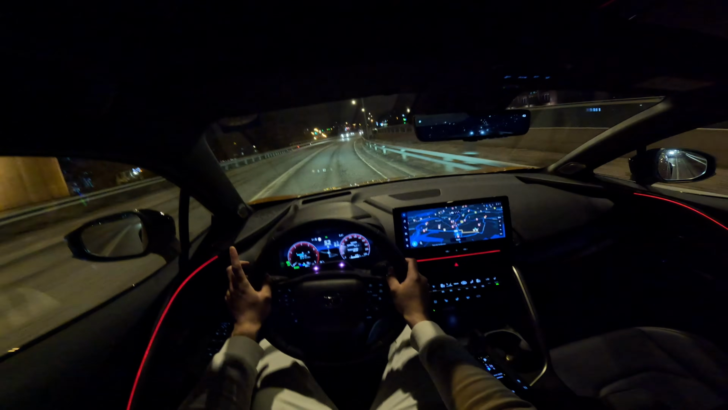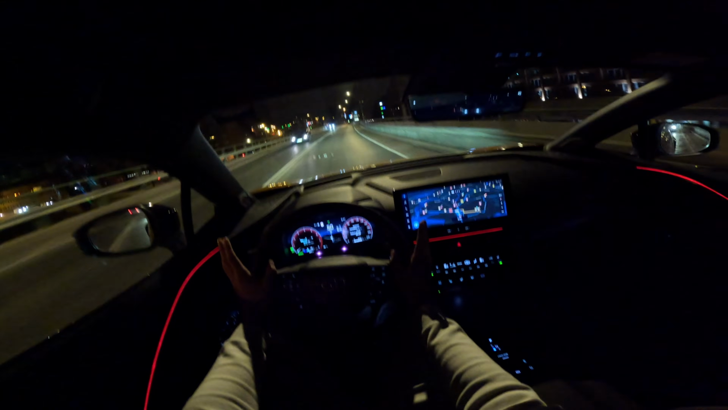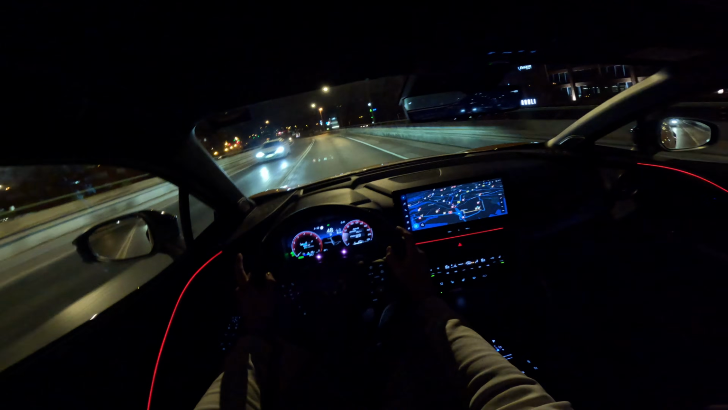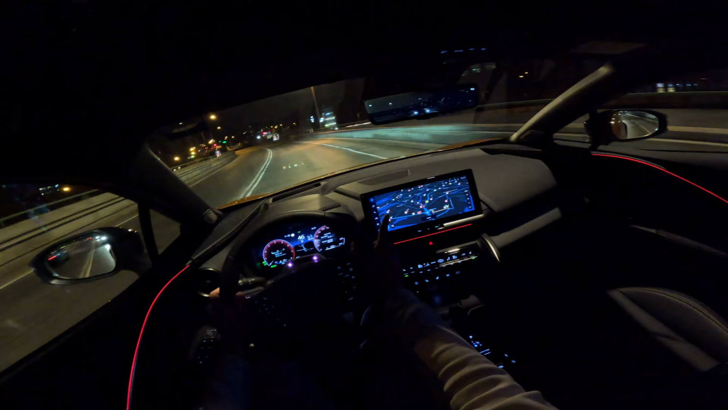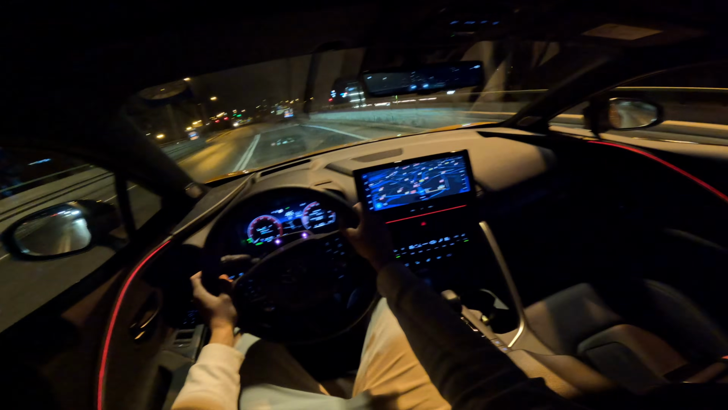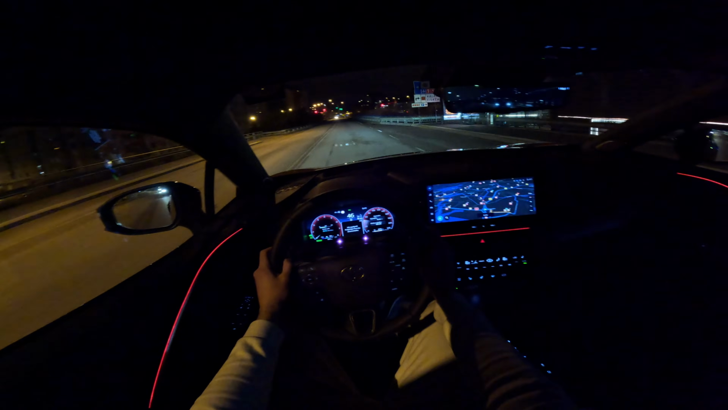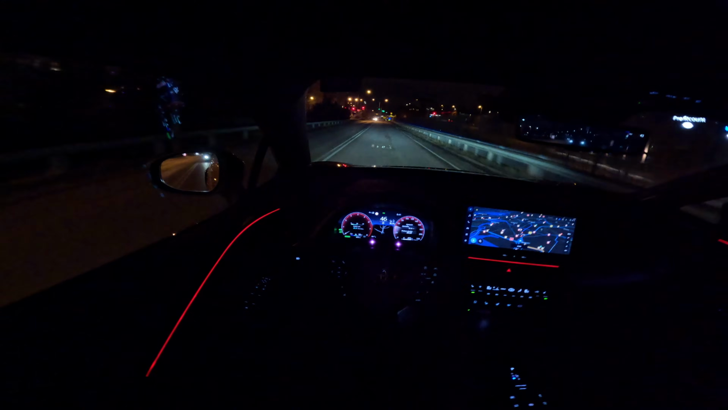We do have a JBL sound system. We have the digital instrument cluster, which is coming to most new Toyotas. We do have the new bigger screen, which is very clear and easy to use. And overall, there's a lot of different features on these cars.